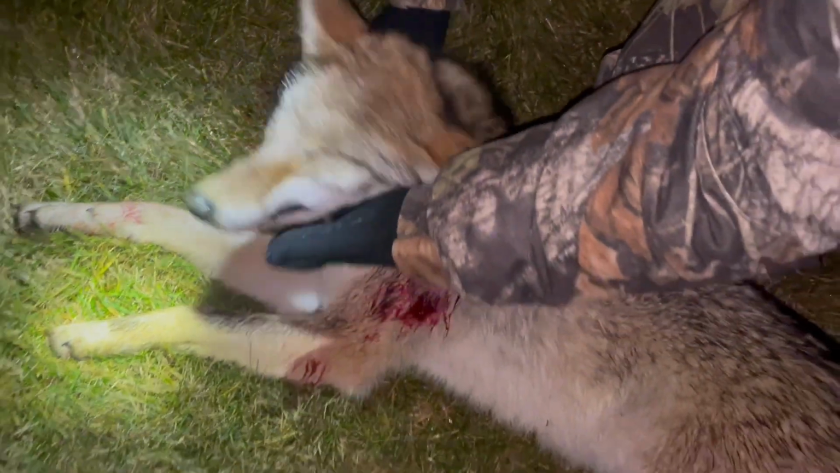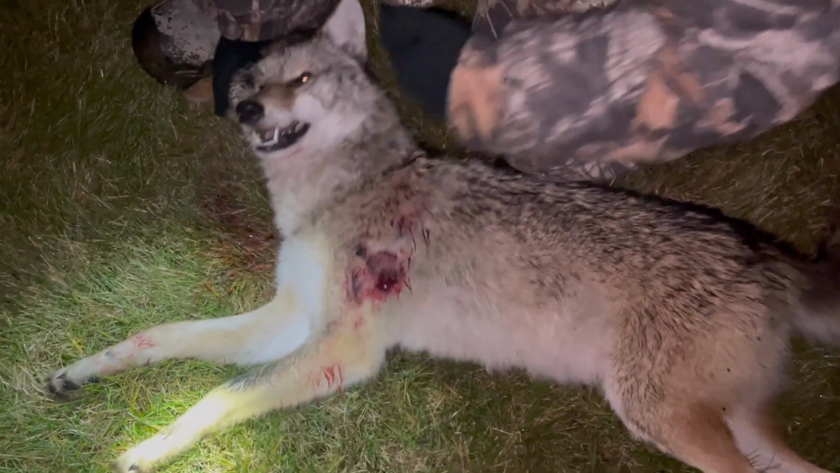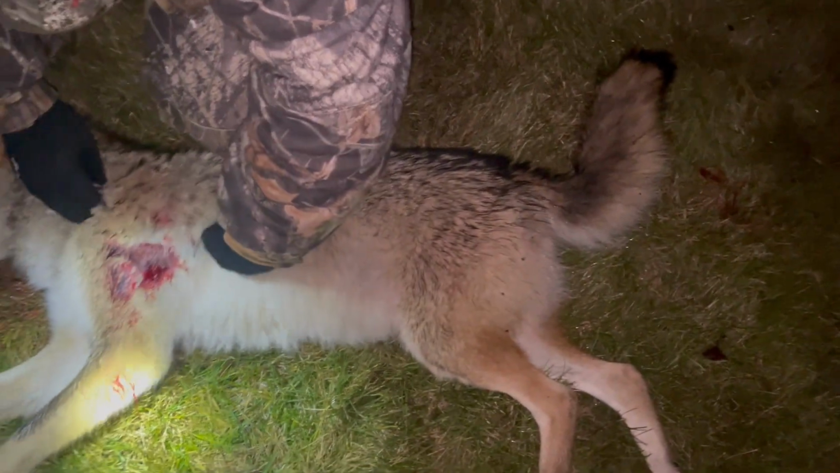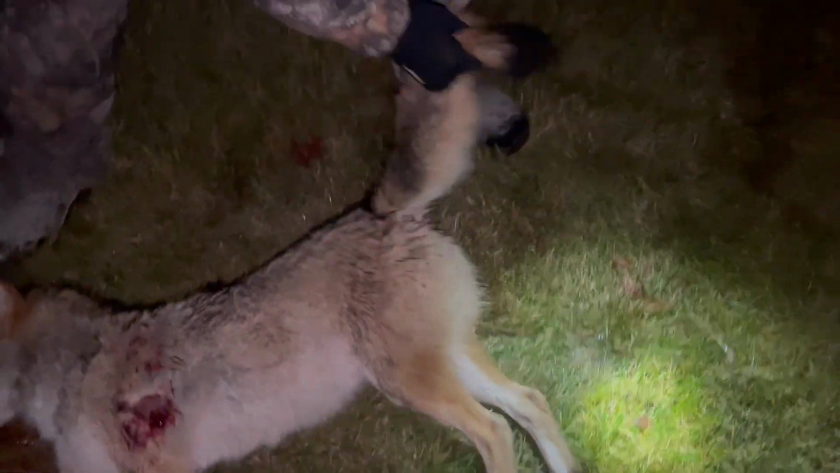Pearly whites in the front. That's a big head for a female though, for sure. Yeah. Oh yeah, she's a good looking coyote. Yeah, she's dark. Dark tip.